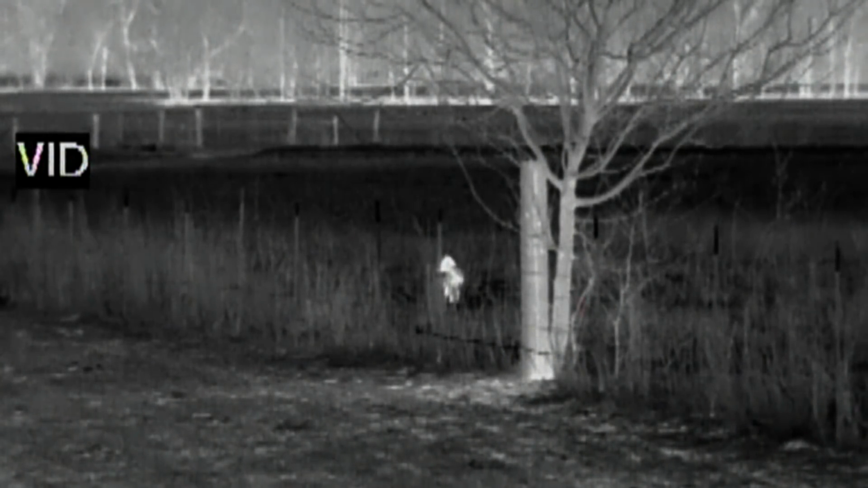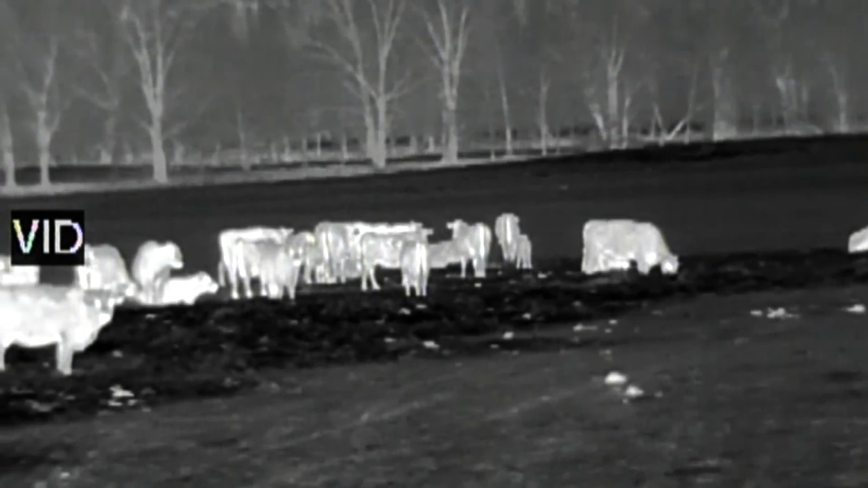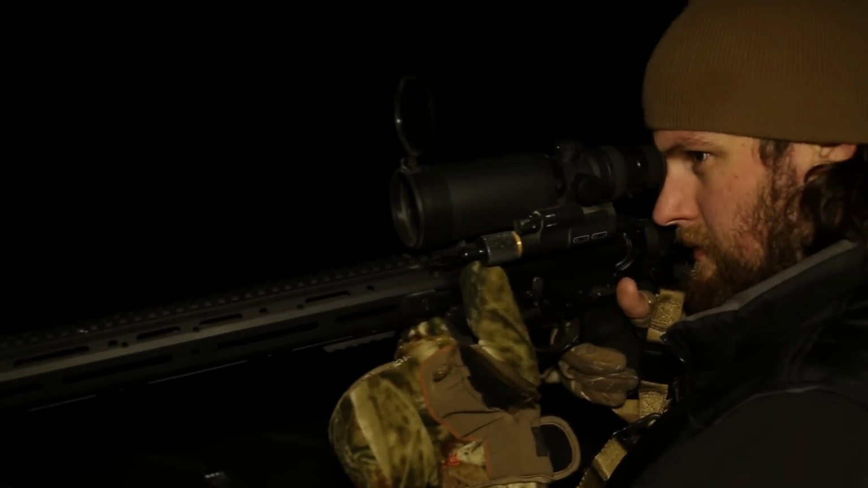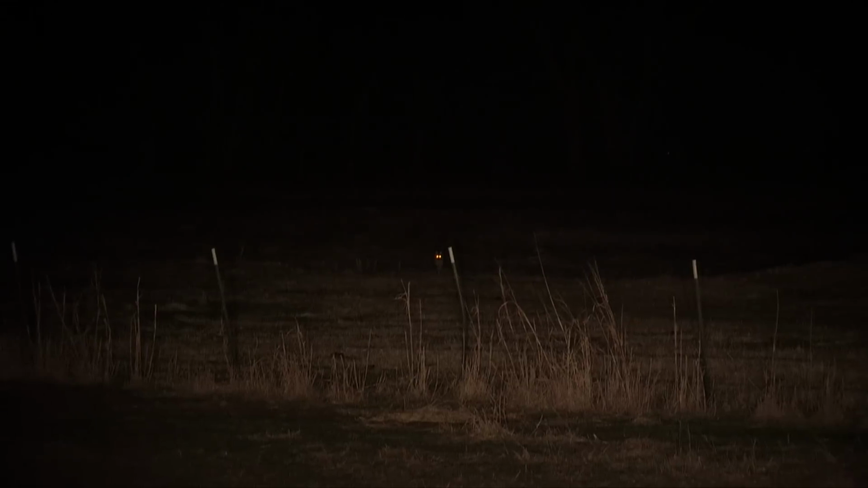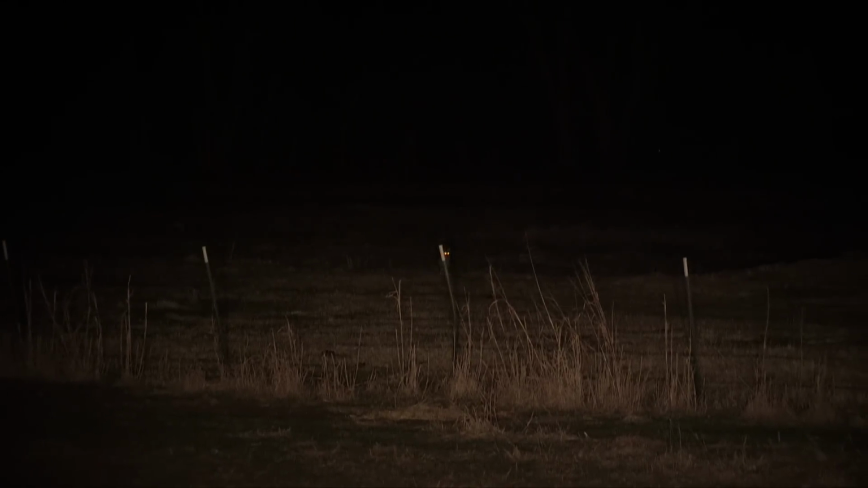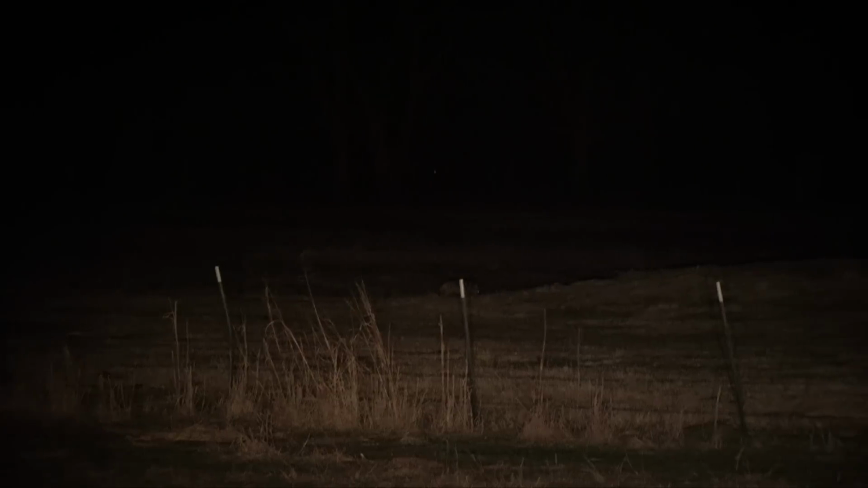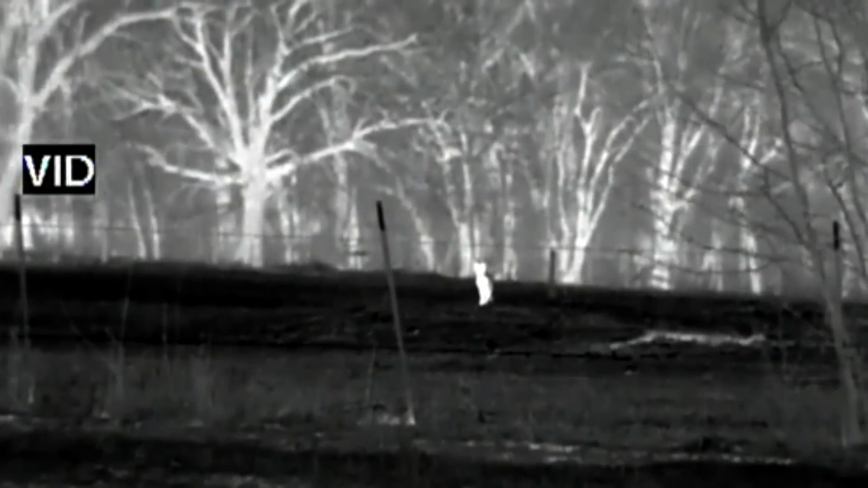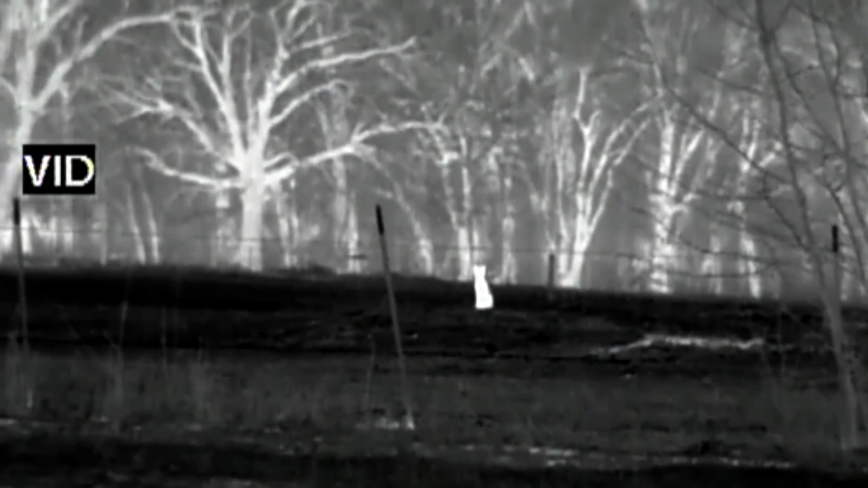This one stand showed us the true power of thermal and opened our eyes to something we had never seen before. At this point, with so many coyotes around, we just decided to pick one upwind and try to call him away from a free-range buffet of afterbirth and put the Johnny Stewart to the test. Looks like we got someone's attention.